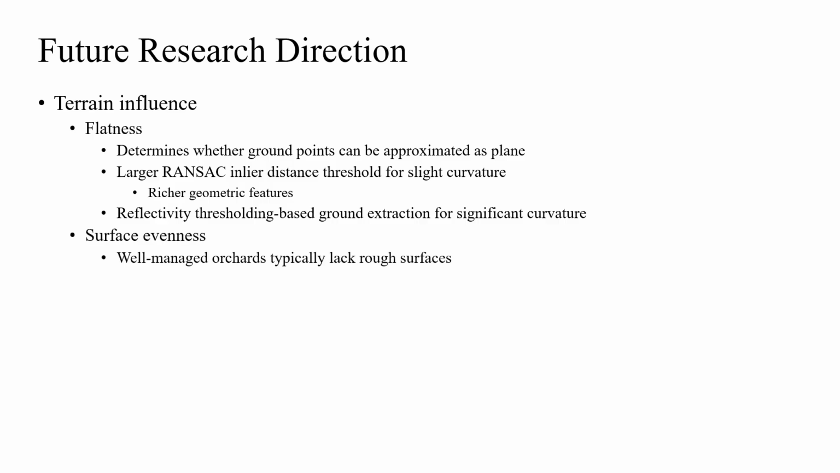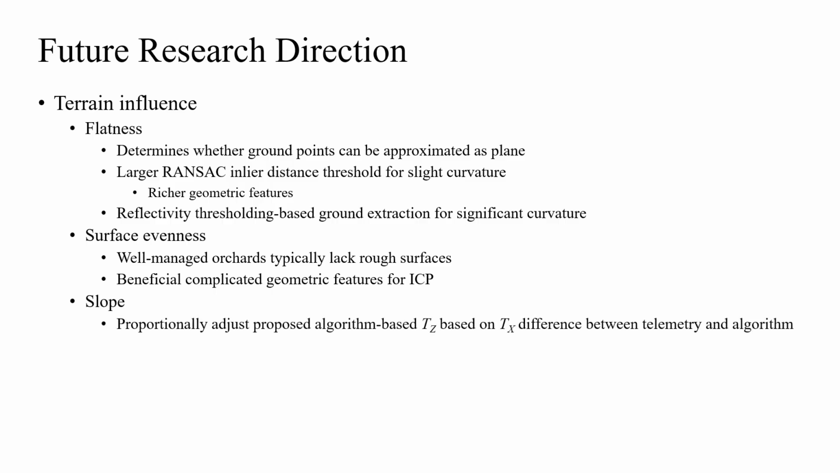Second, surface evenness. Rough terrain surfaces are often absent in well-managed farms, such as orchards, yet they might have complicated geometric feature patterns that are beneficial to ground plane alignment. Third, slope. For slope terrains, if ground points in LiDAR frames can still be approximated as planes, the proposed algorithm-based TZ might be proportionally adjusted according to the difference between TX ICP1 and telemetry-based TX after telemetry-assisted TX and TY adjustment.